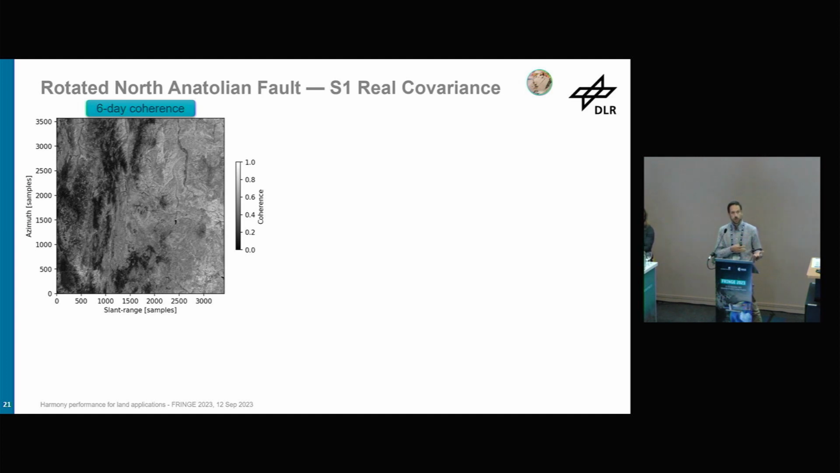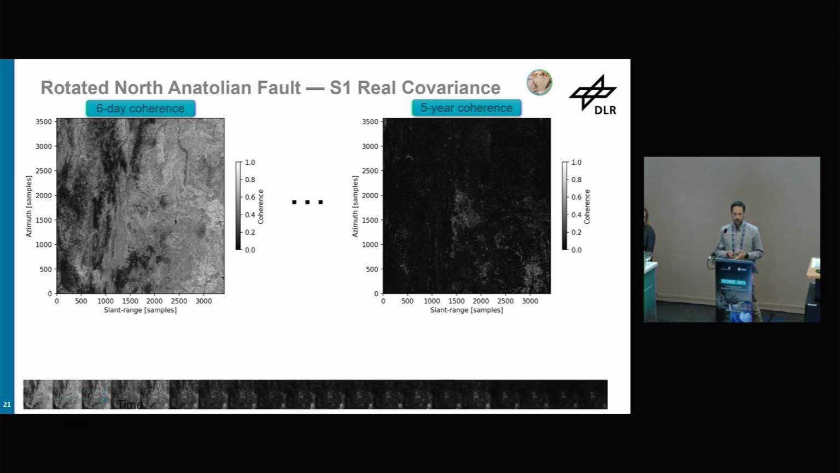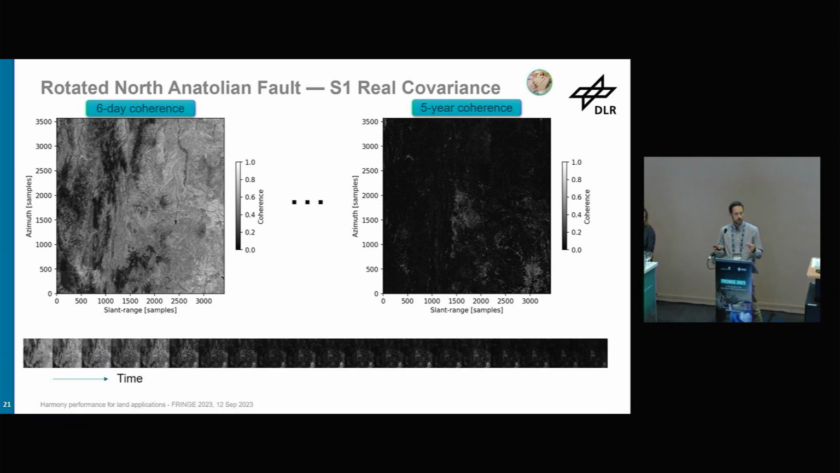So in the simulations before, we were simulating an exponential decorrelation model with gamma long-term coherence of 0.2, which in some scenarios is probably very optimistic, and maybe in some other scenarios too pessimistic. Of course, real data is different. So what we did, we were using the real covariance matrix, again, provided by Andy, over the same area, using Sentinel-1 time series. So this is the 6-day coherence, and this is the 5-year coherence. And so in the end, I had this stack of coherences for some given epochs, so I was interpolating to retrieve then the covariance matrix for all these 5 years.